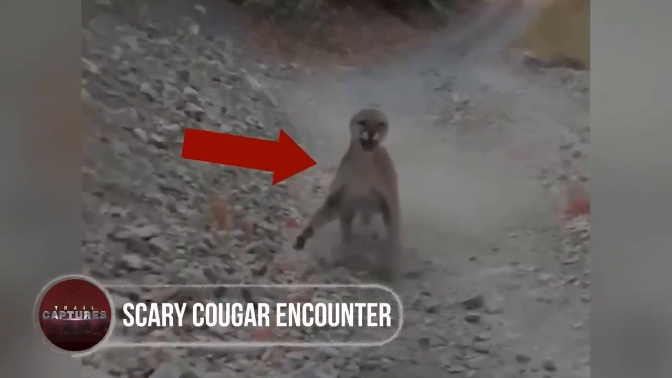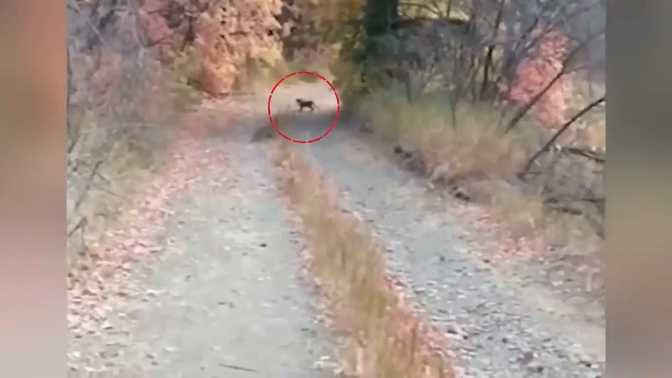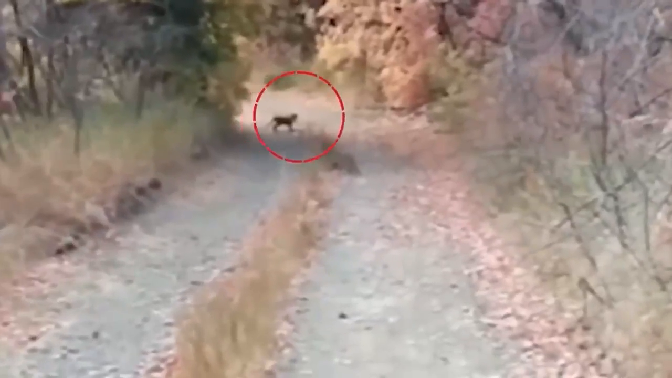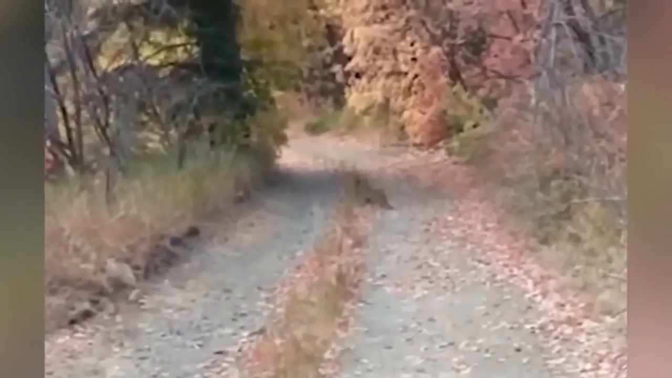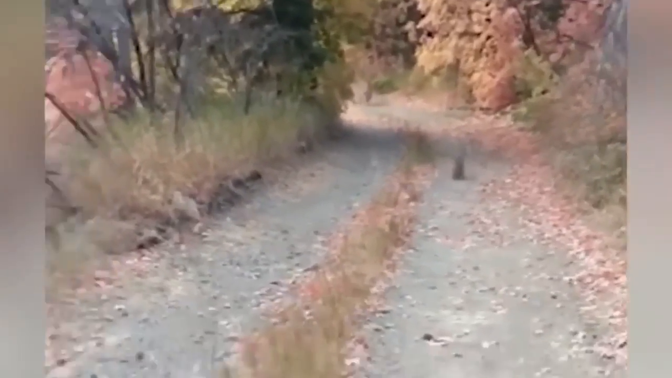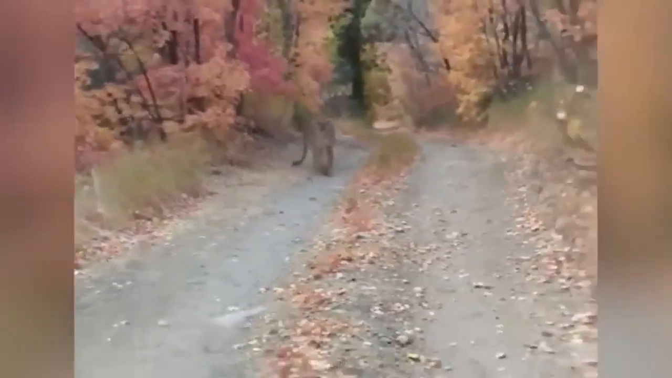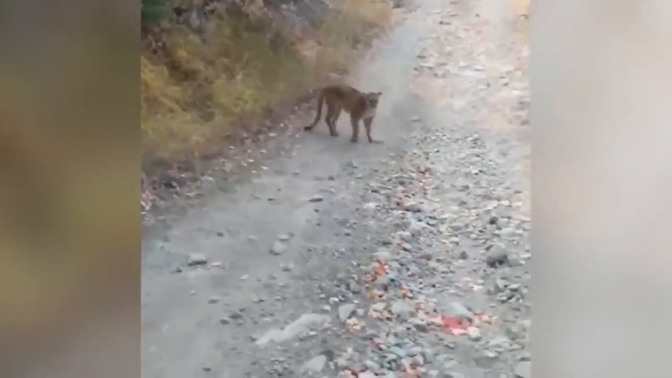Scary cougar encounter. During a lone hike in Provo, Utah, a hiker thought he spotted a baby bobcat on the trail ahead and started recording with his phone. But to his surprise, it was a young cougar, and its mother was nearby. As he tried to back away, the cougar got more aggressive and started approaching him.